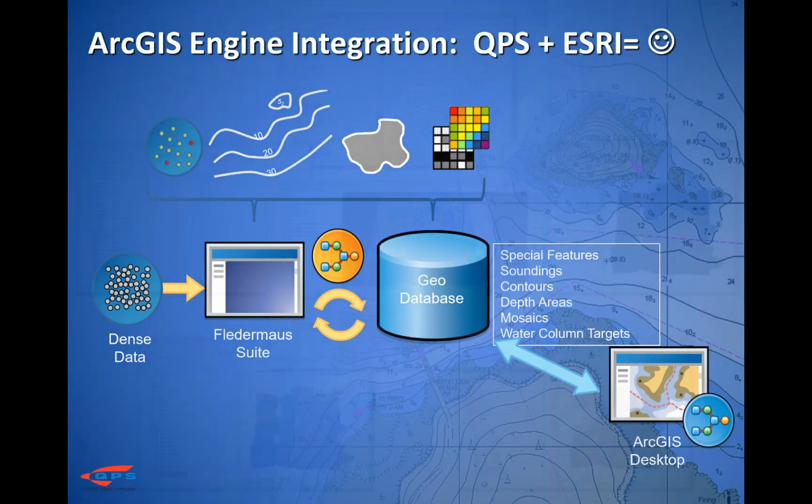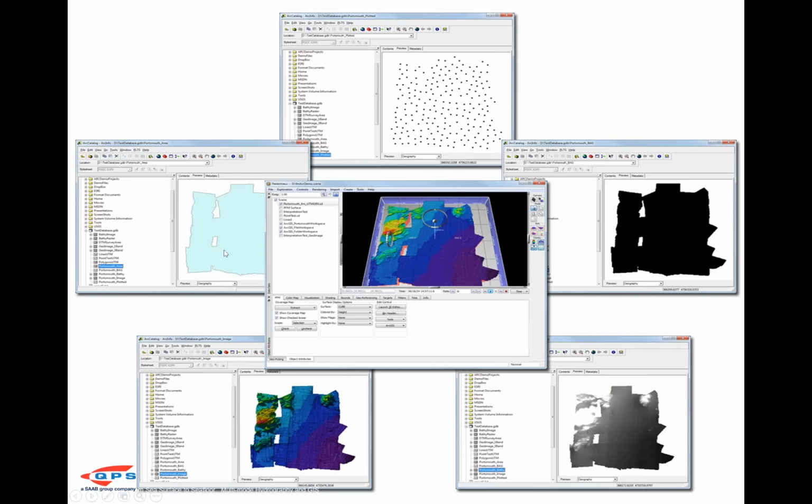Here's just some more examples of this. You've got your survey areas, a shapefile, sounding points, you've got your bathymetry, your backscatter, and all of those are visible in our catalog as you're writing them to that geodatabase from Fledermaus.